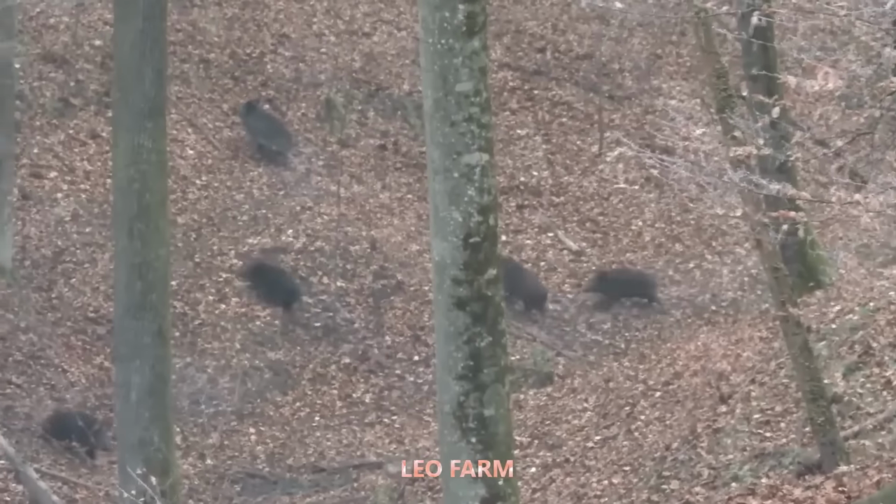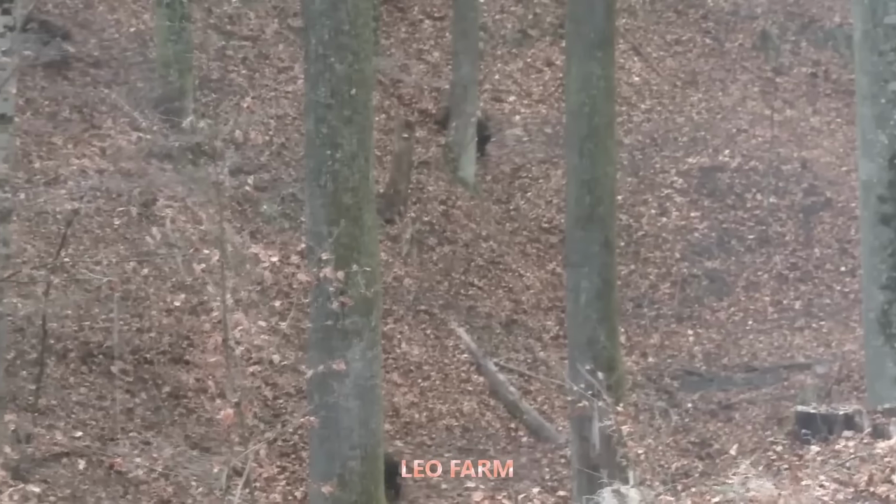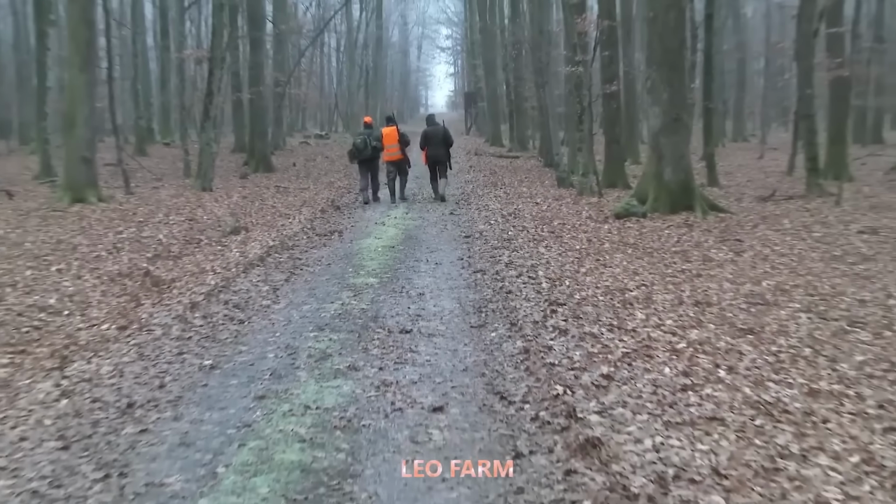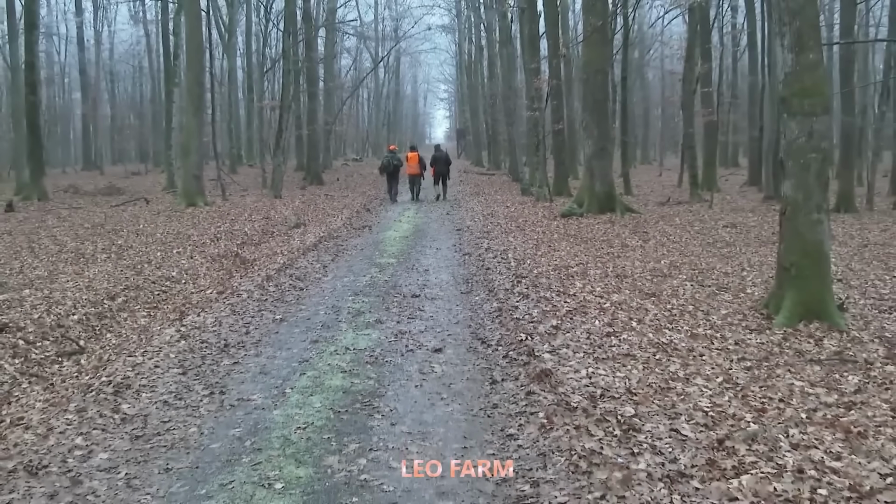As we were packing up to head back to the village, the hunting dogs began barking loudly in the forest. They had driven a clever wild boar out of its hiding spot. This was the moment. We weren't in a hurry to leave. Instead, we got ready to take our positions. A herd of wild boars, a fairly large number.